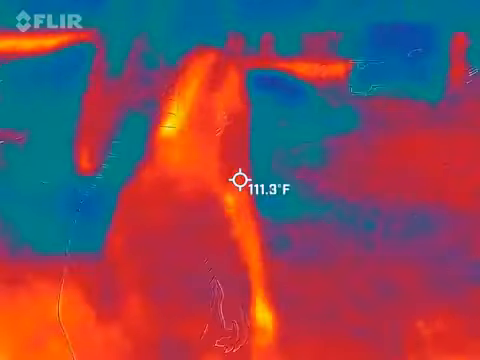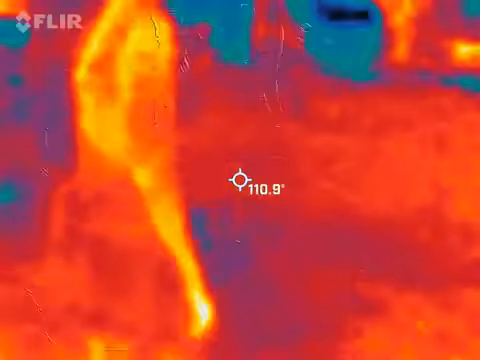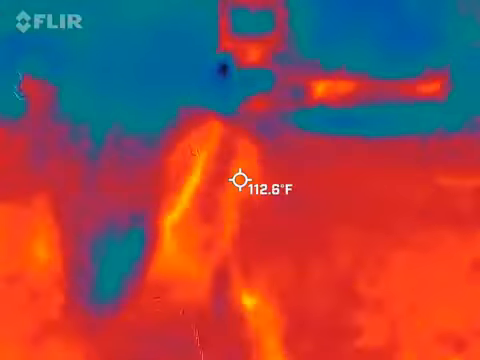Stay away from the cars. I want to go up there.